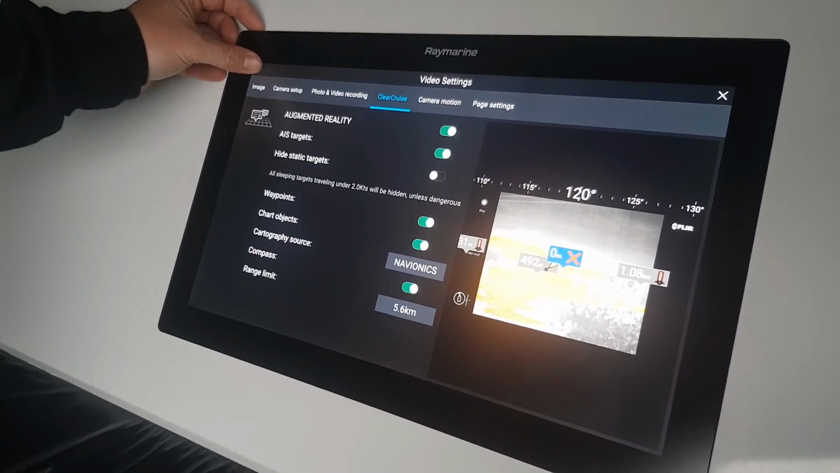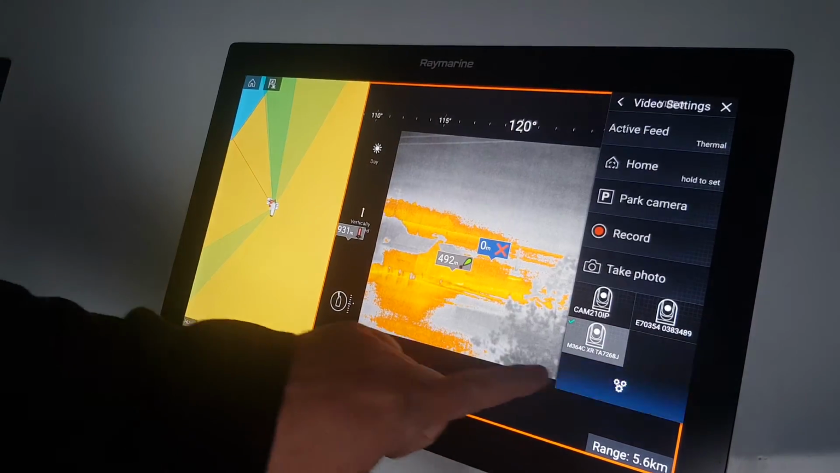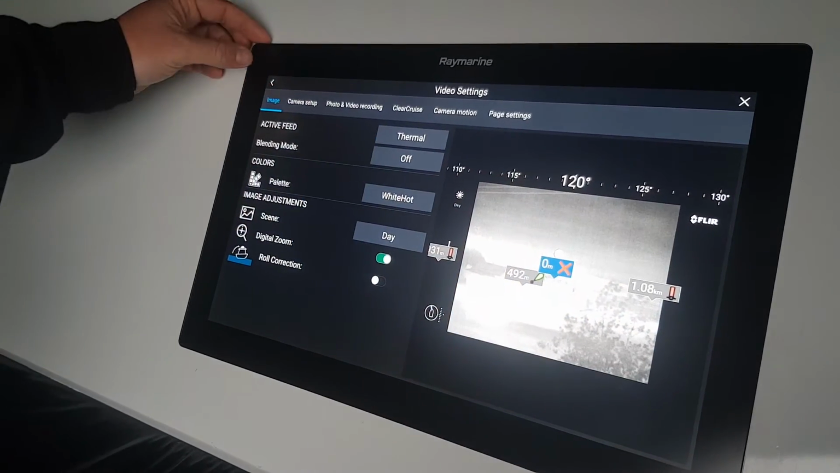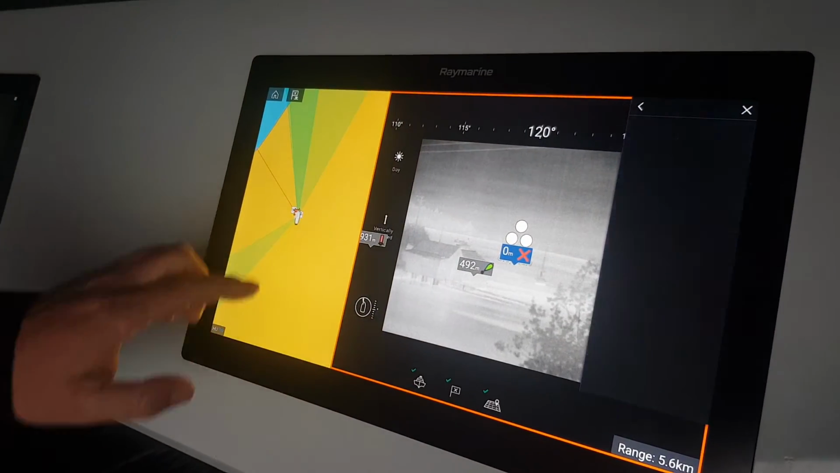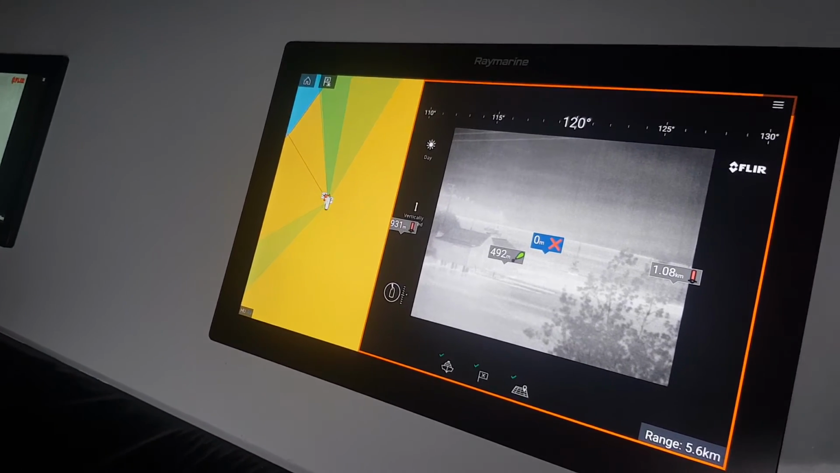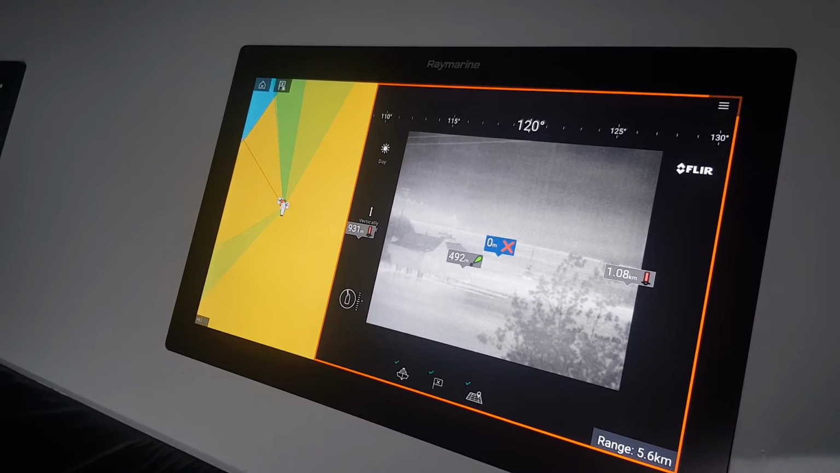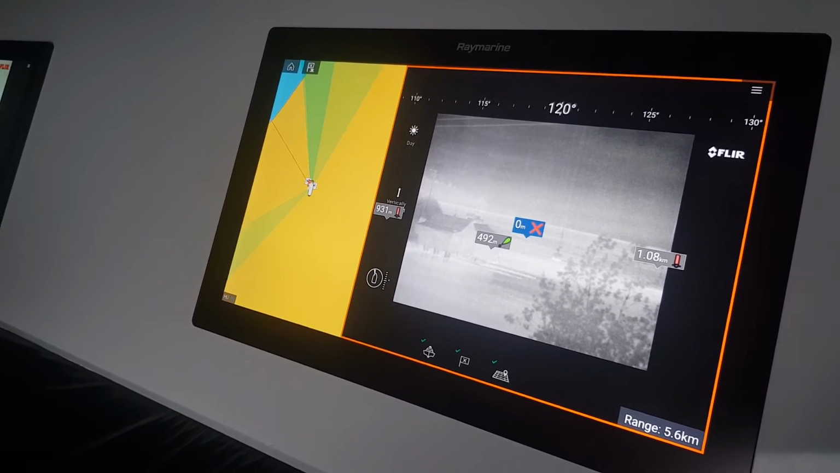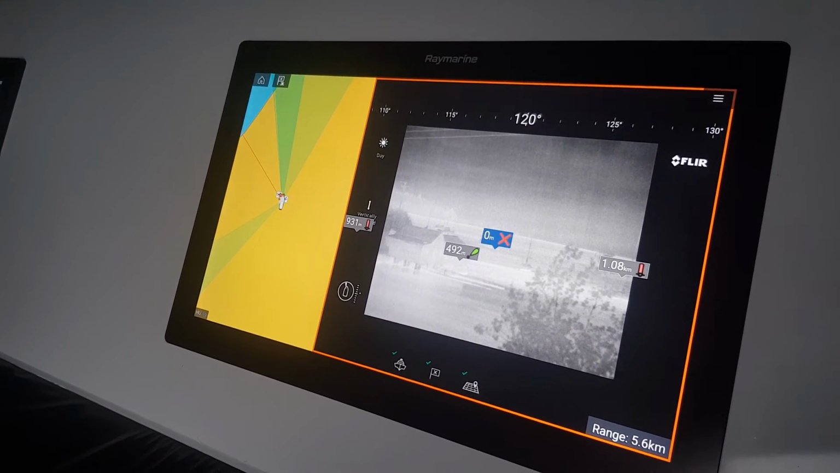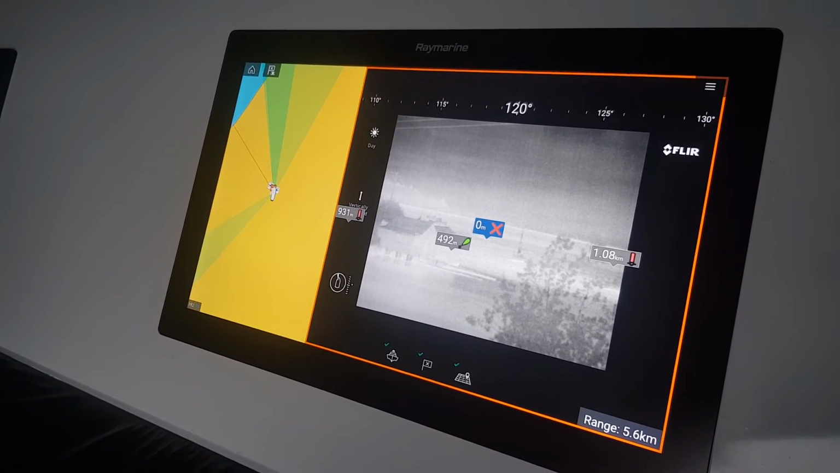So something that's quite clear is that you have great flexibility in terms of options, whether you want something that's basic. Some people may just want thermal, or may just want a camera. Some people may want more. They may want dual payload, and they may want all those options in terms of integrating with AR200. So you do have the flexibility, combining the FLIR MT232 or the 300 if you want all those advanced tracking features with the Raymarine display, to provide you with a really advanced solution.